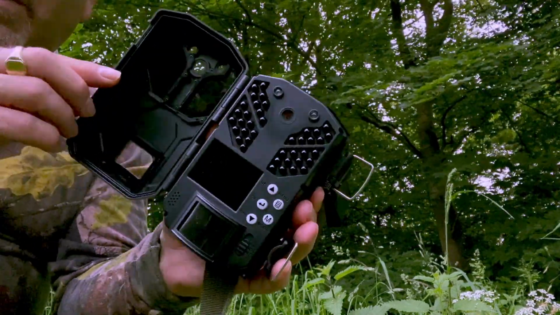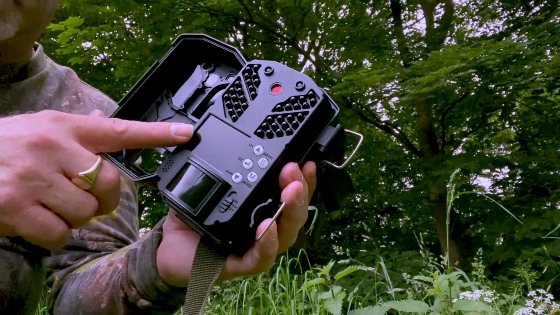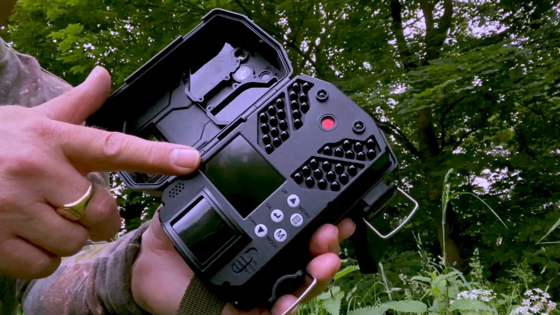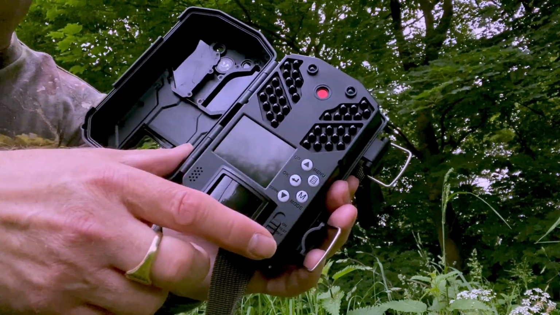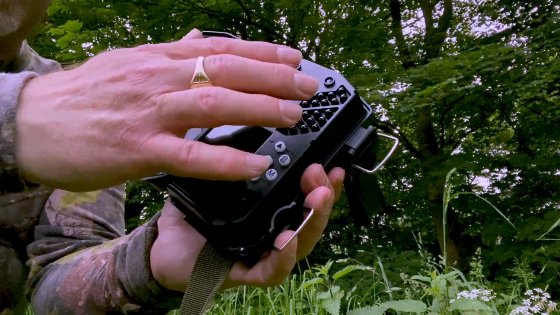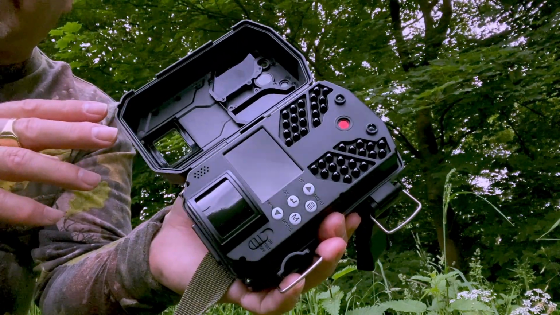So when we open the unit up, inside we've got the PIR sensor here. We've got this screen here, so we can review the footage and see when we've set the camera up where it's actually looking and whether it's looking in the right direction. We've got the menu buttons and the setting buttons here, and then over here we've got the actual camera itself and the LED lights for the nighttime photography and video.